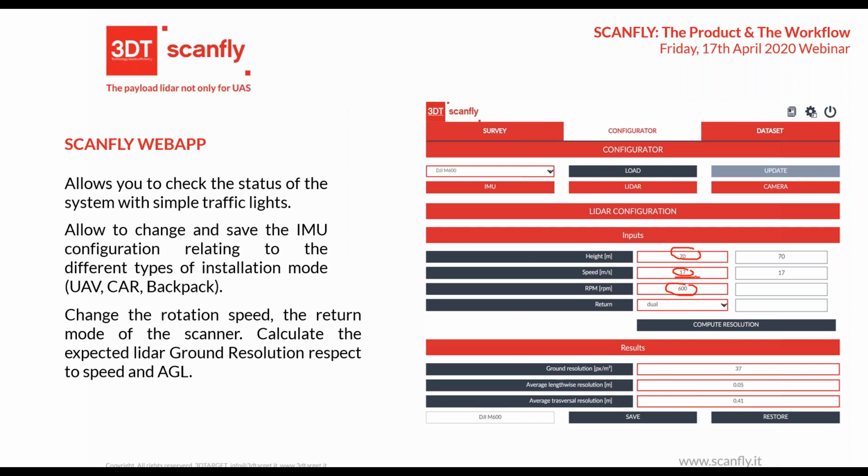Basically, if you fly at 5 meters per second at this altitude, you have more or less 200 points per square meter. I apologize. So here you can even see the distribution of the points, the lengthwise and transversal resolution with respect to the main direction. This is the main direction, this is one resolution, this is the other resolution: transversal resolution and lengthwise resolution.